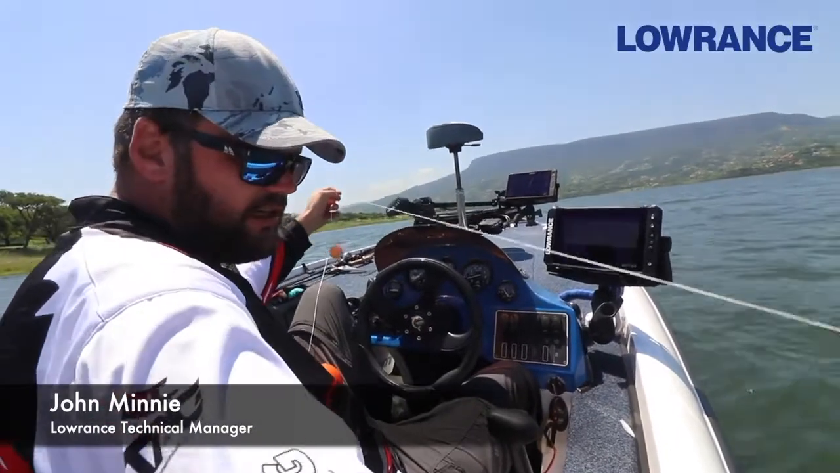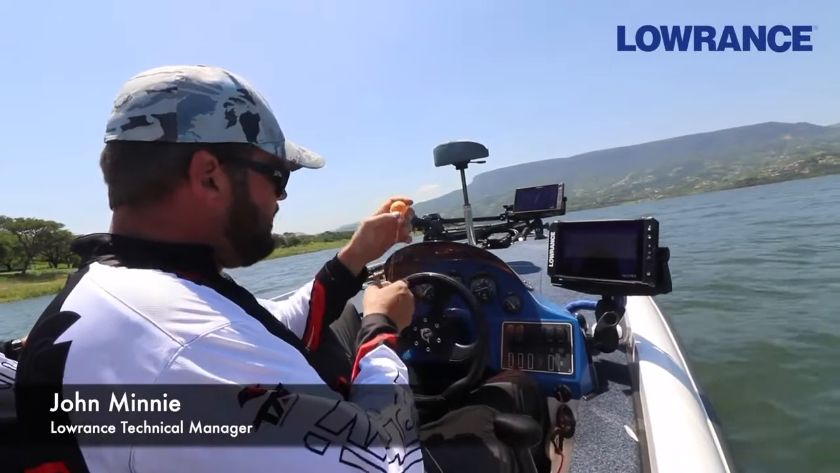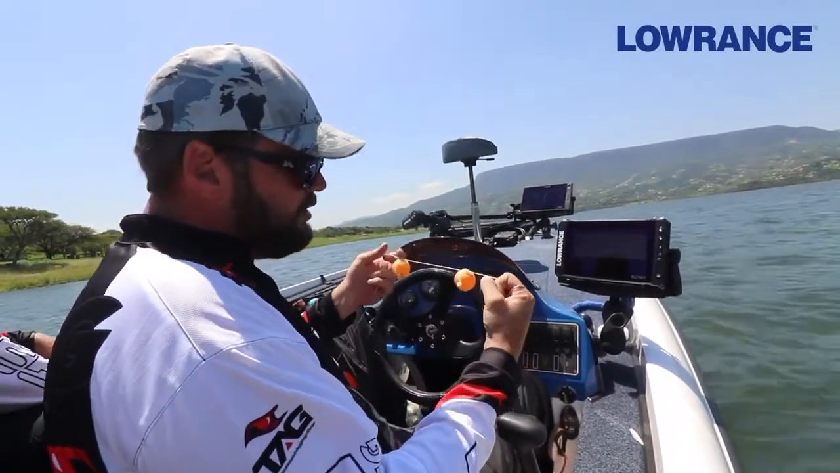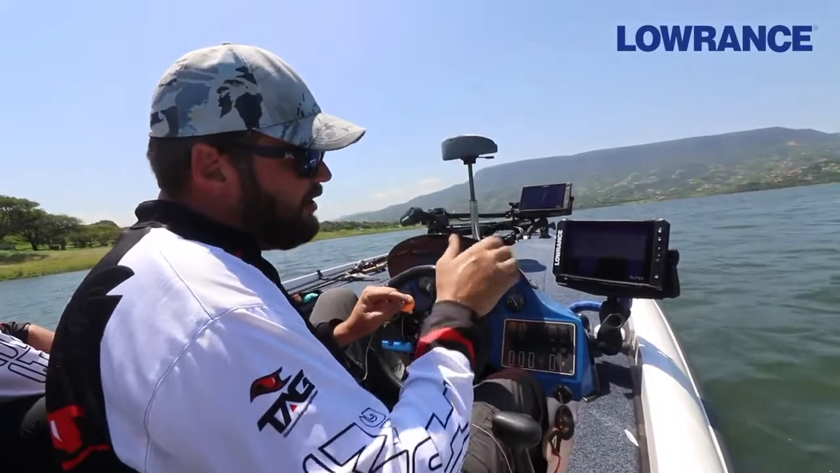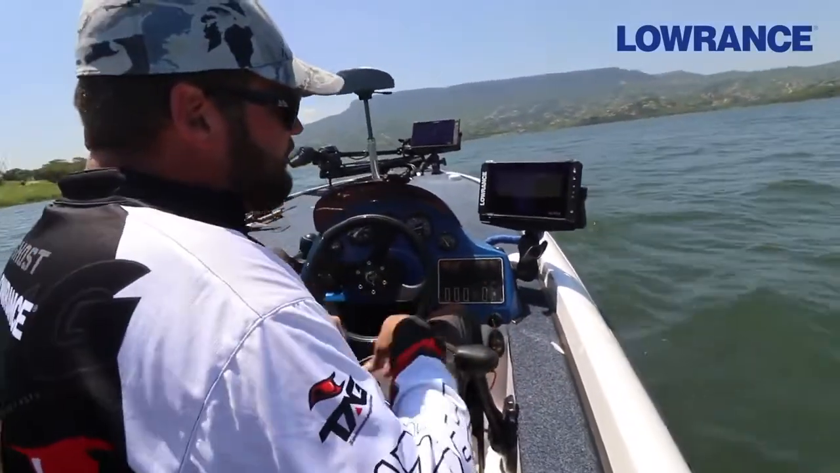We've got a sinker about 6 feet off the bottom, and then we've got two ping pong balls 6 inches apart. So what we're going to do is drop this down. These ping pong balls will simulate the fish's internal swim bladder, so we should get a perfect arch on the screen. So let's get this back in the water, find the 30-foot mark.